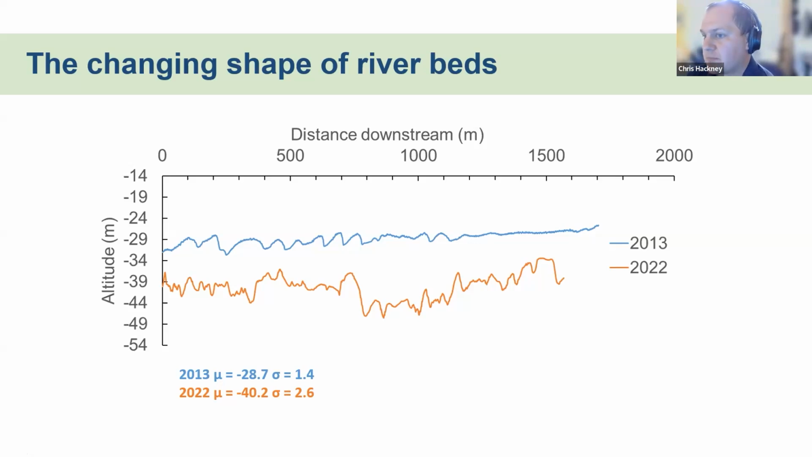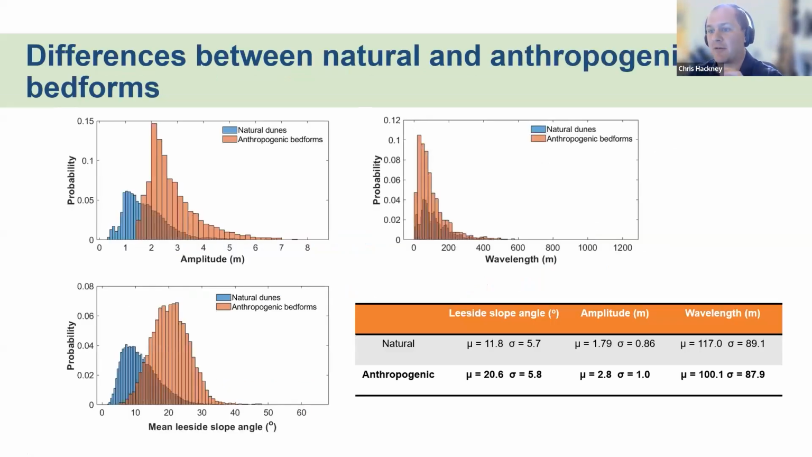And so if we pull off those metrics, wavelength, amplitude, and height, we can compare areas without sand mining to areas with sand mining. The areas in blue here on these histograms show the characteristics of natural dunes in blue, and of these sand mined features, these human anthropogenic bed forms in orange.